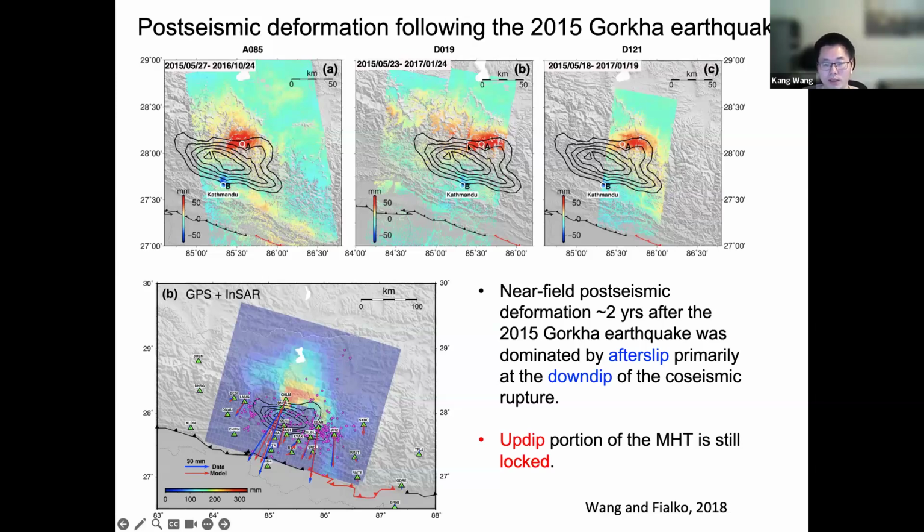And with the data, we inferred that the deformation two years after the Gorkha earthquake was dominated by afterslip, which takes place primarily at the down-dip end of the coseismic rupture. And we also infer that the up-dip portion of the Main Himalayan Thrust remains locked. By locked, I mean it's not moving after the earthquake.